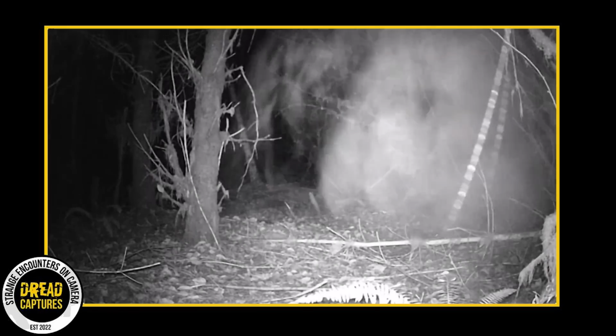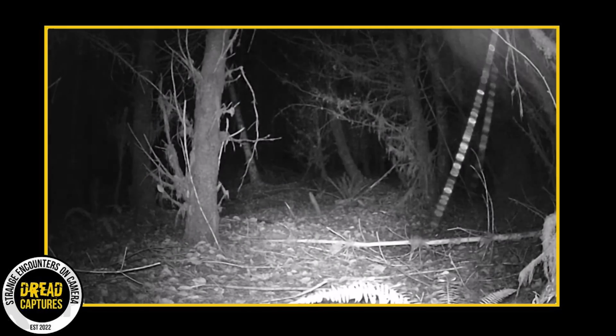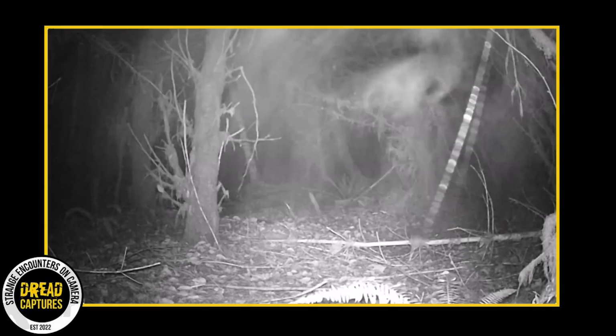On the fateful night of August 13th, Jeb's trail cam snapped an eerie photo that sent chills down the spine of everyone who saw it.